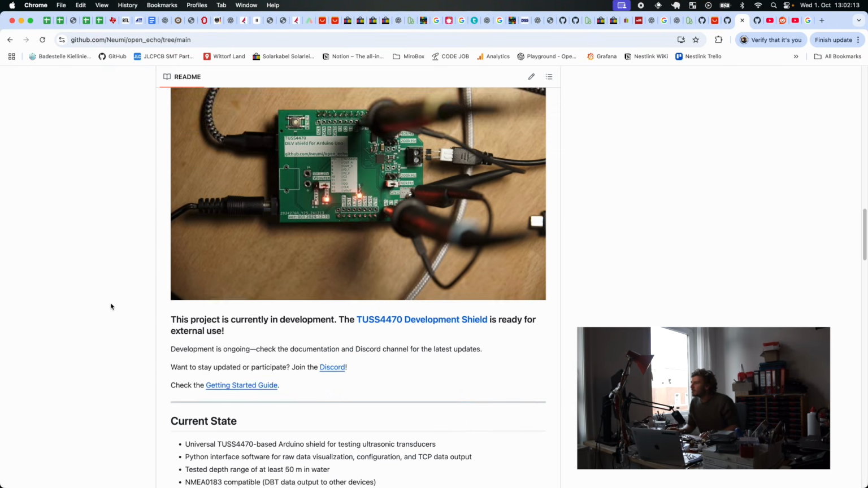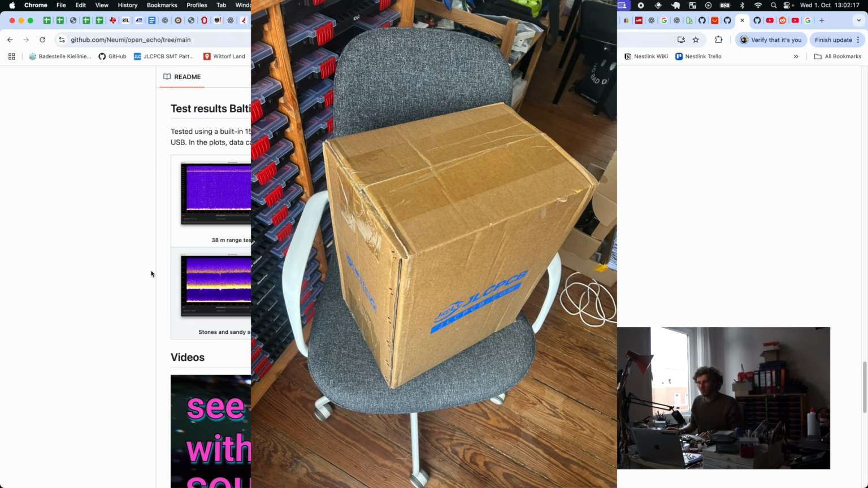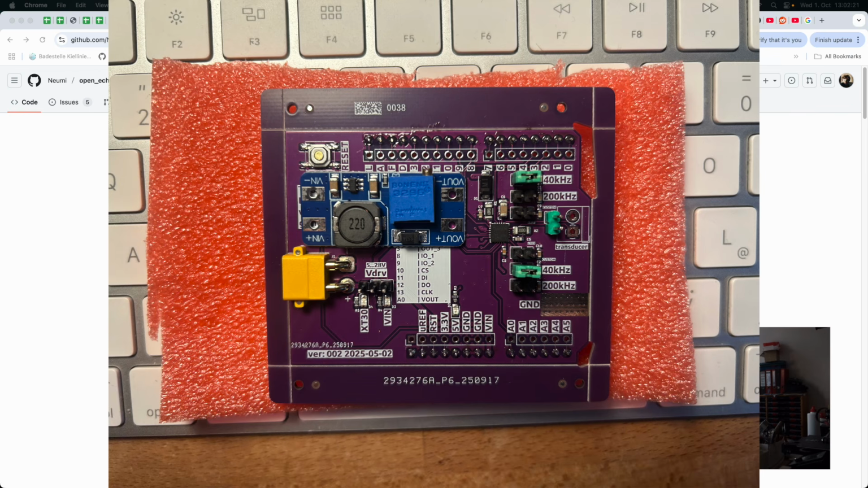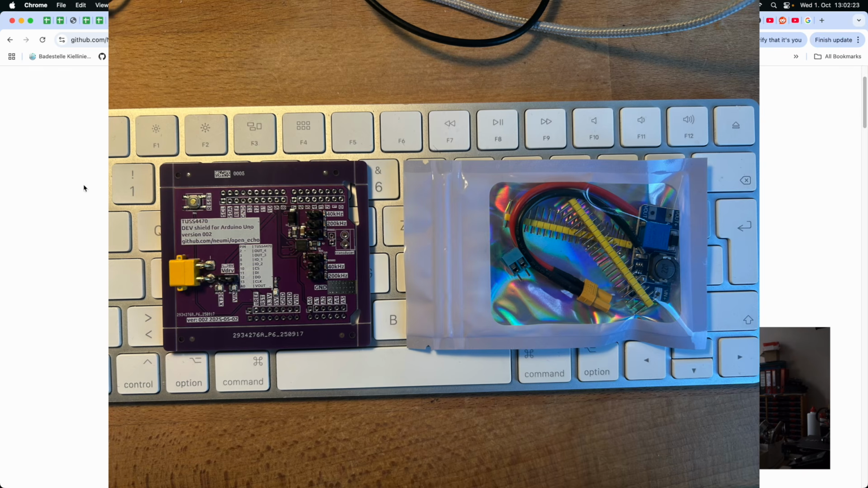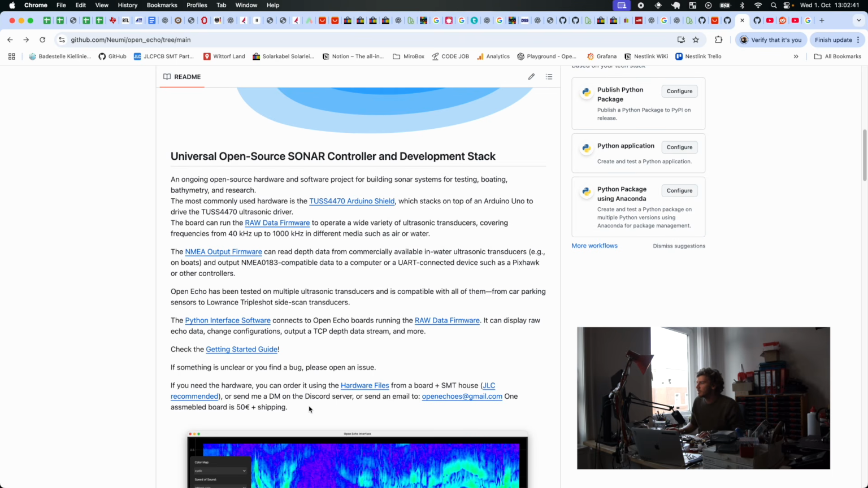I also just ordered a full batch of new boards so I can distribute them in the community. If you would like to get your hands on one of those, you can either buy them via the JLC PCB ordering process, or you can buy them directly from me via openechoes@gmail.com or via the Discord community server.